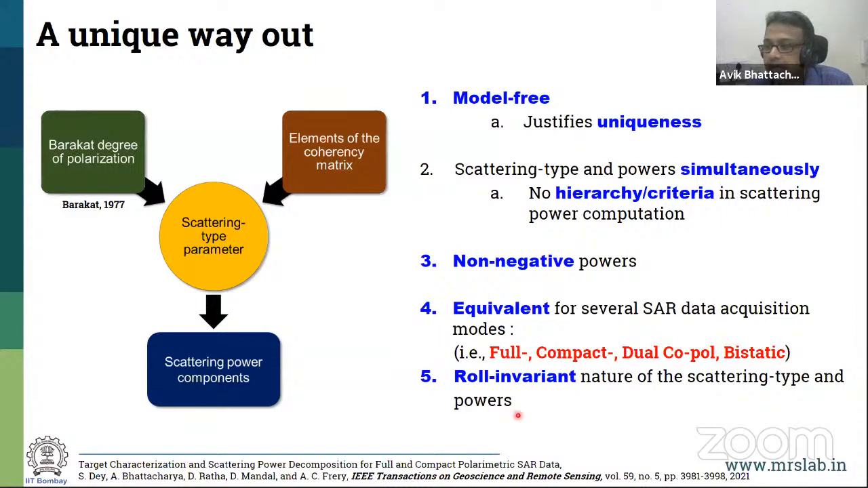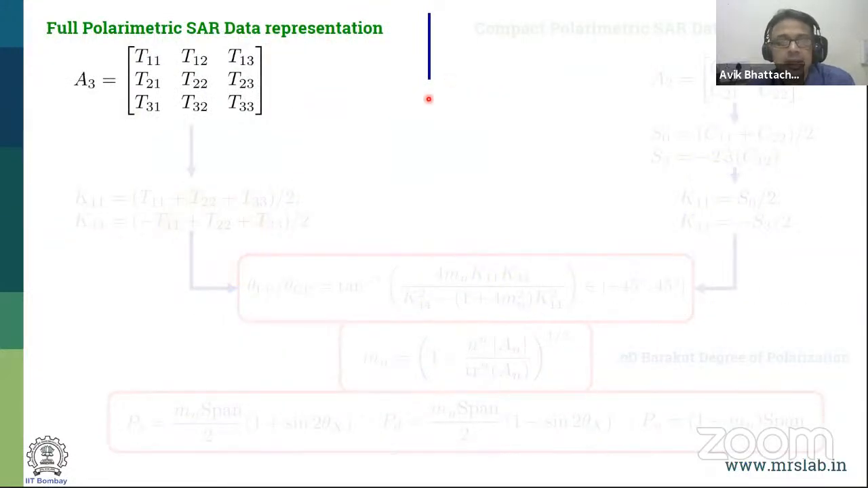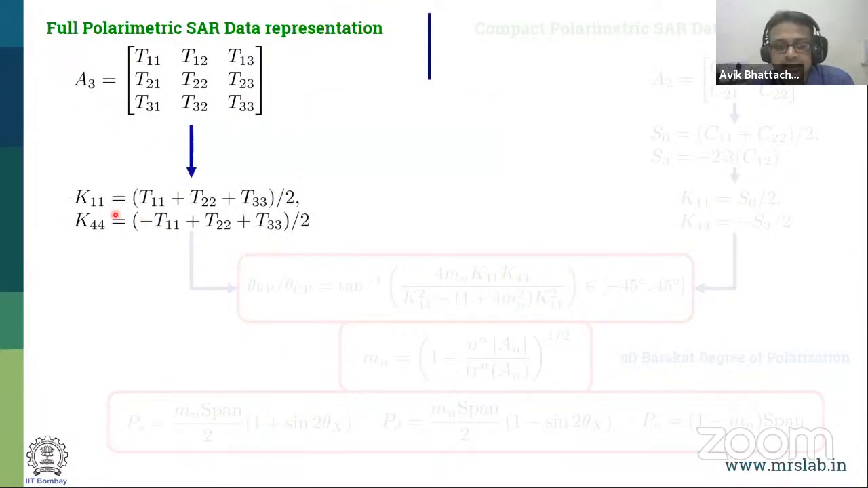And all these power parameters are rollable. You can see how. Let's say I have this matrix as a full polarimetric matrix. From here, I just get these two components. These two components are nothing but two elements of the Kennaugh matrix, the first one and the fourth. This is simple and very much available in literature, nothing new.